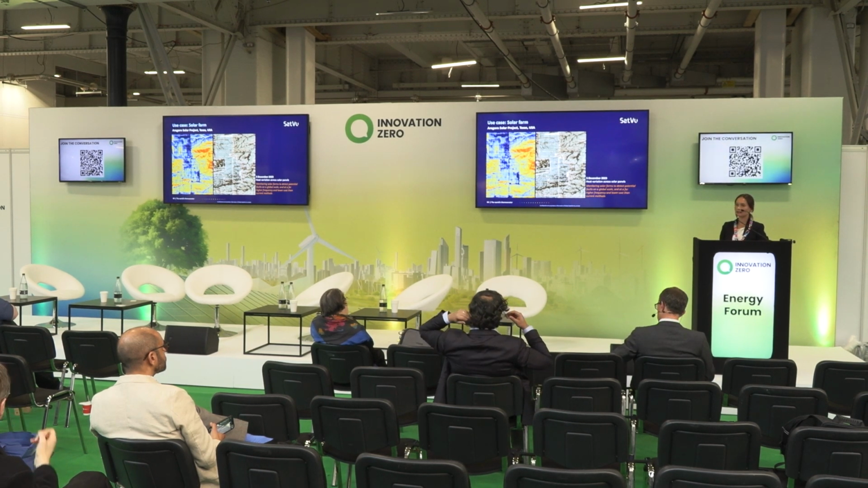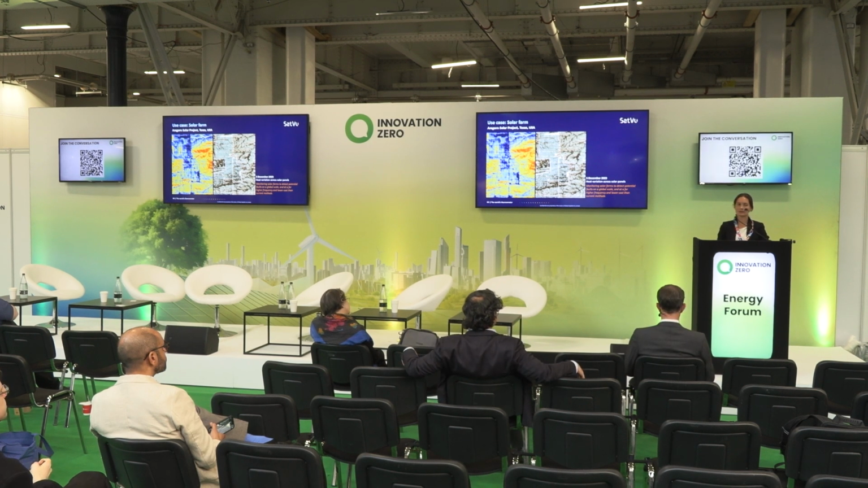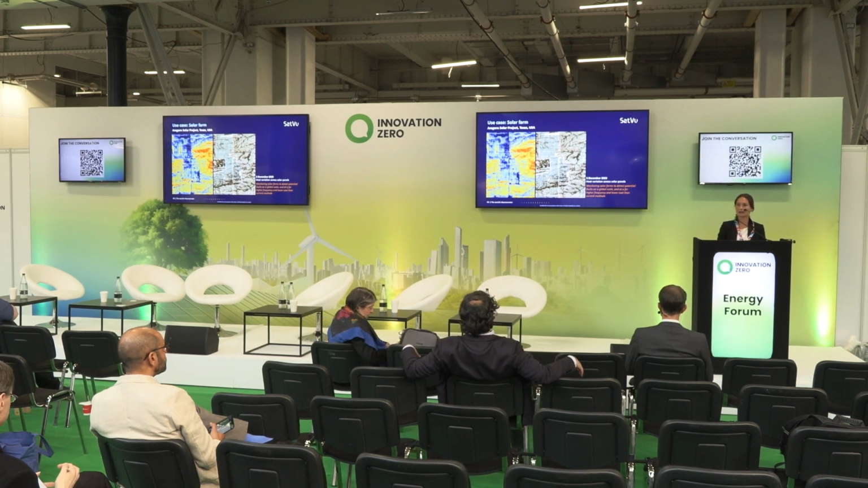With our data that is less granular than what the industry is used to, we can deliver data more frequently, but not at the same level of detail. So in theory, we would be able to capture the faults at a very early stage, and before they start propagating and contributing to the loss of energy generating potential, these can be fixed.